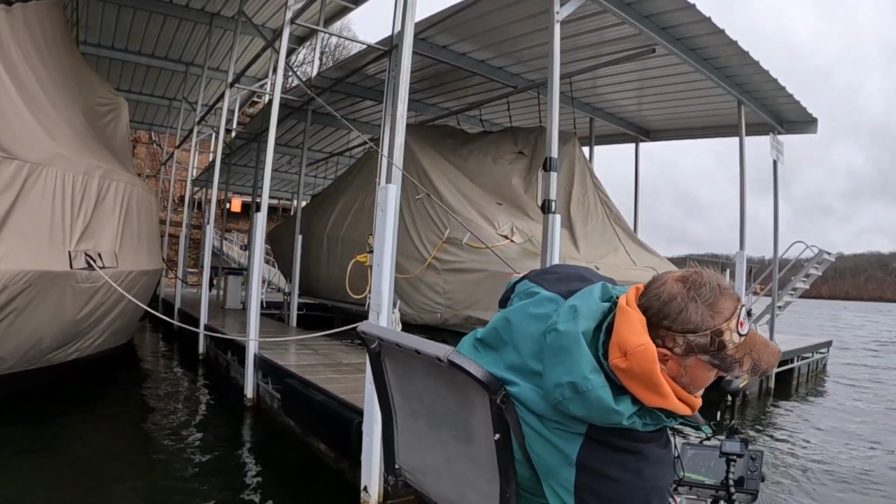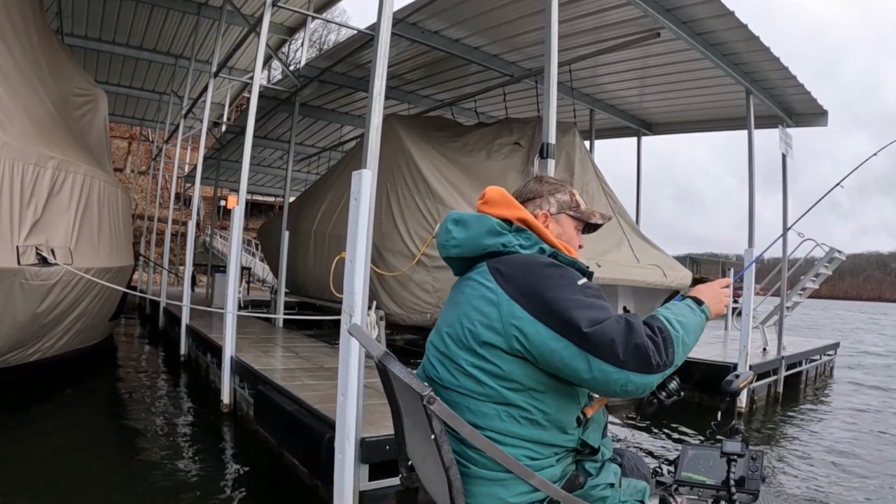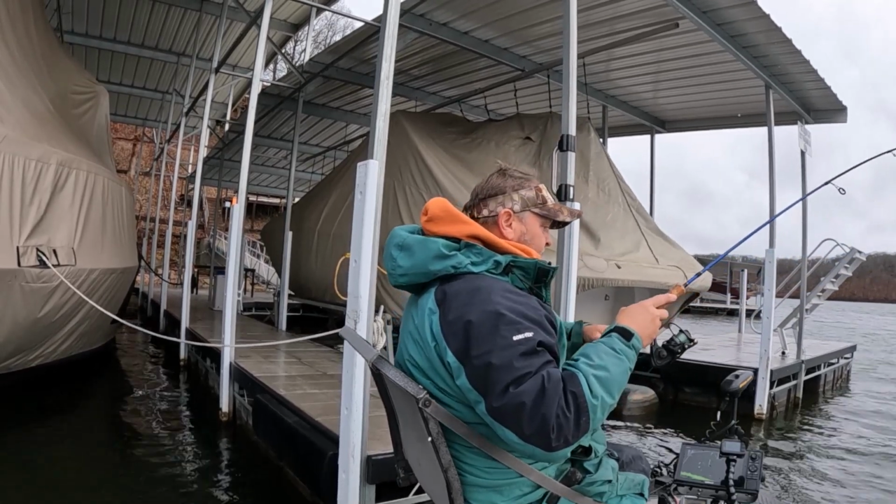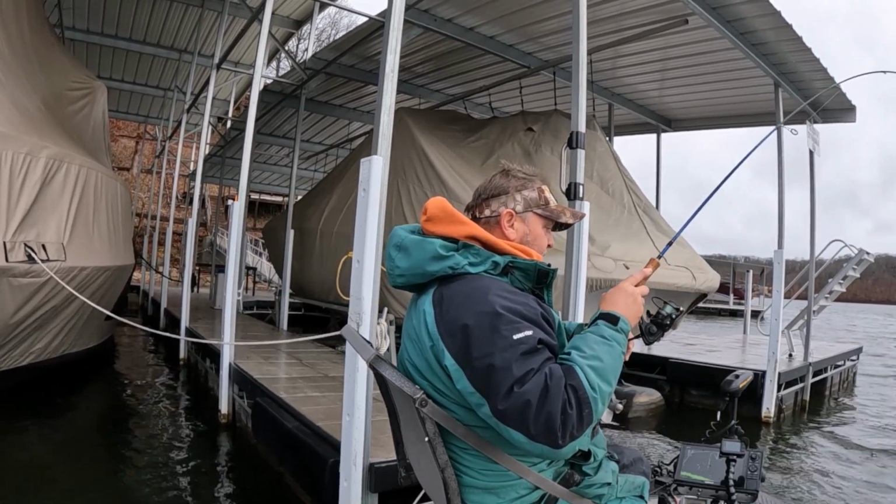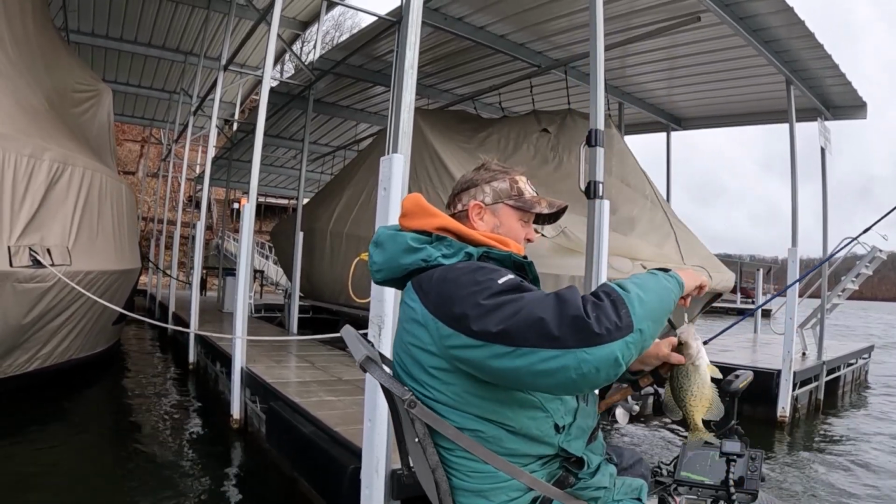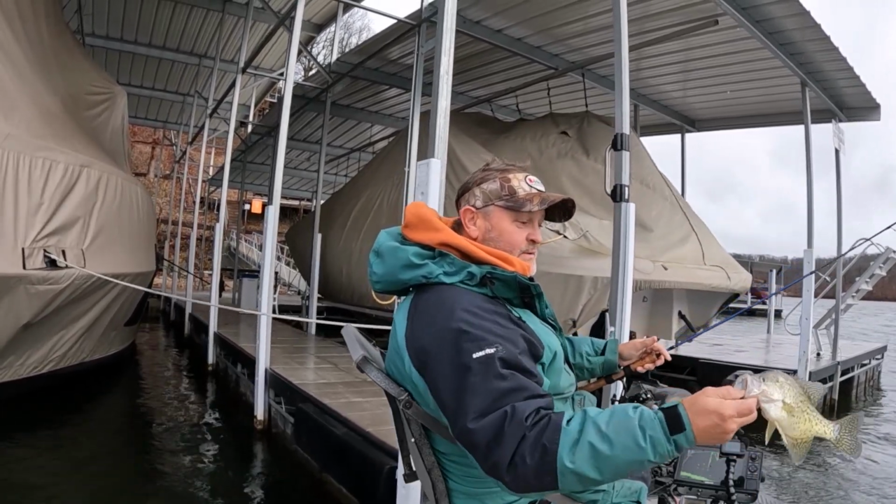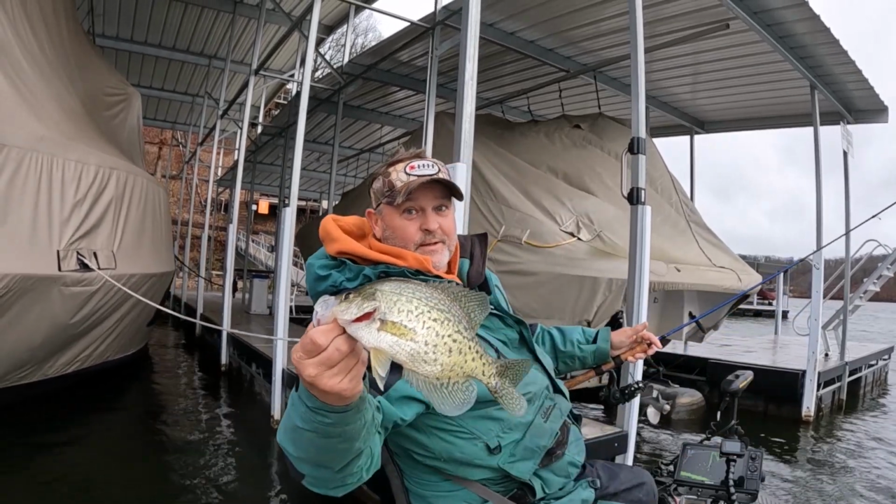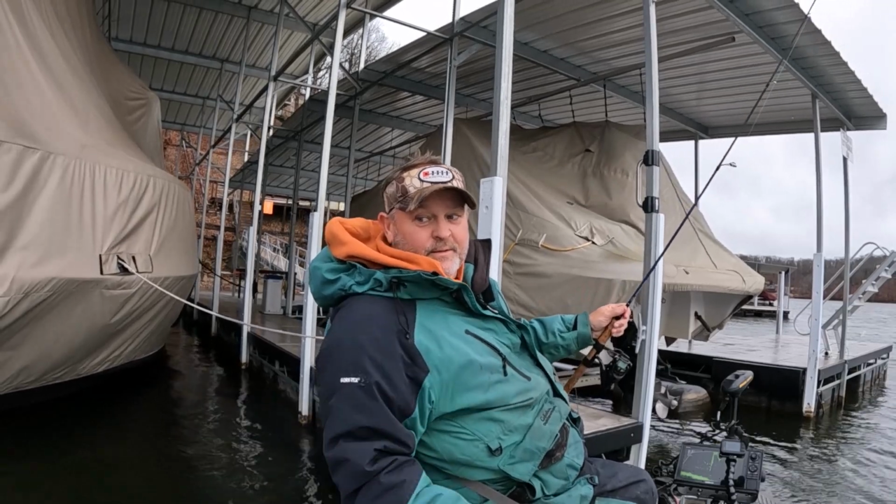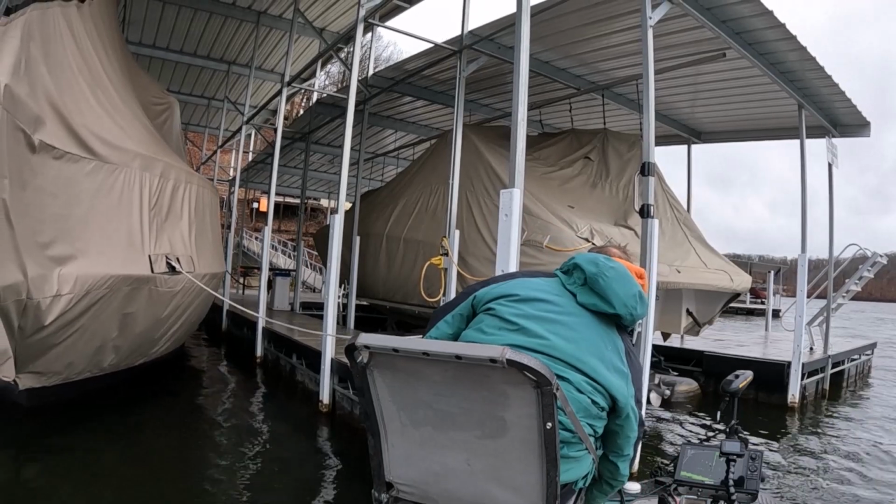Holy crap. We had this pole just hanging over the side of the boat. Wasn't even using it, all of a sudden I hear bang, bang, bang. What did we got? We got a really nice crappie on the white jig just hanging over the side of the boat, and blammy. Had a freebie on me. We'll hang you back down there. Go get another one, you big stud.